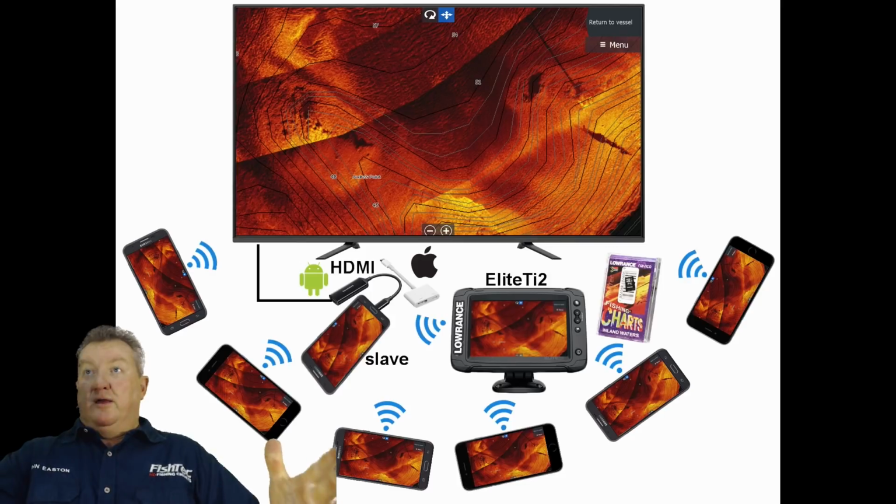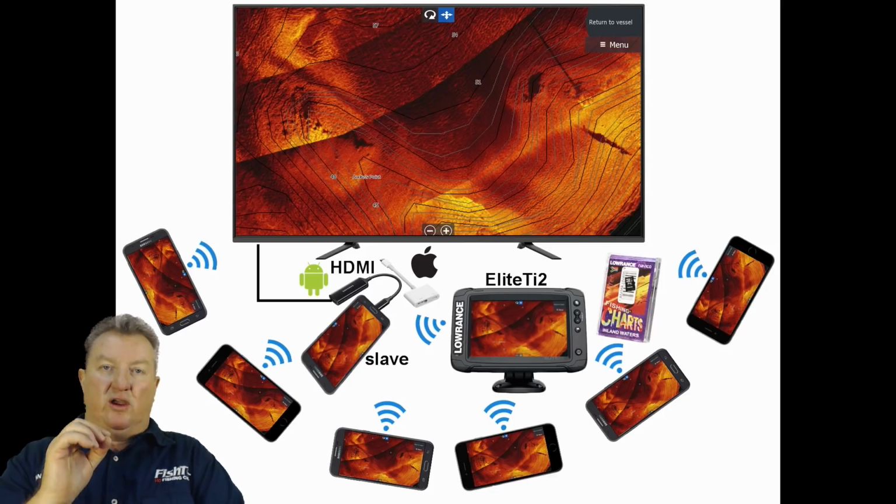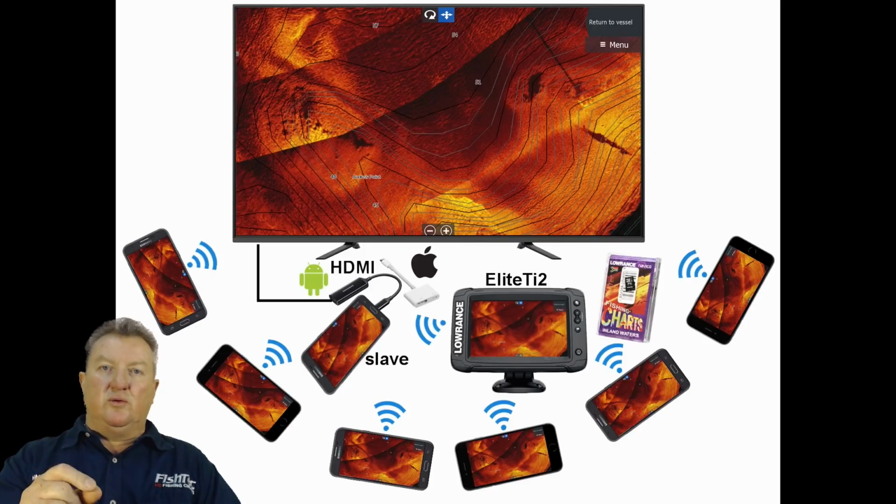Okay, now you know how to connect it. The most important thing I didn't tell you, you need your FishTec HD charts. Guys, I want to make something very, very clear here. There's a bunch of my cards that are doing the rounds that are contour only and a satellite background and being passed off as the HD charts. Guys, these are not the HD cards. So be careful where you spend your money. Make sure when you buy a card that it has Ultra HF, that is the ultra high frequency mosaic on it. If it doesn't have that, it's not an HD card. It's just a random card.